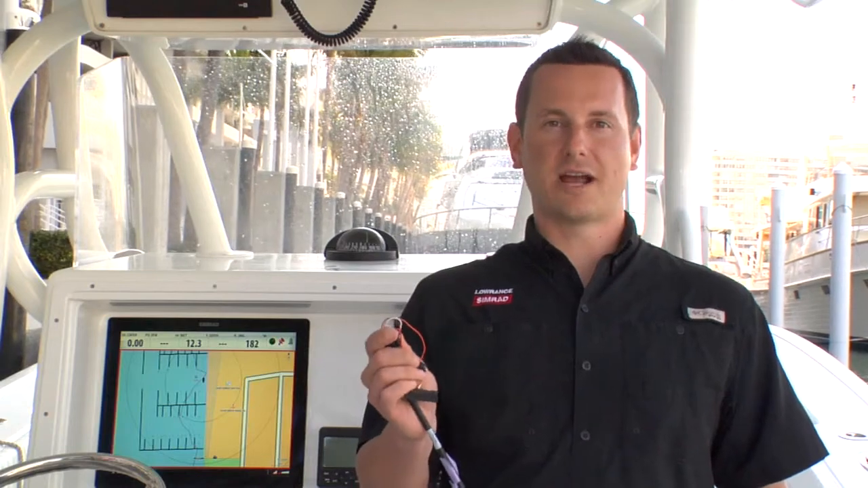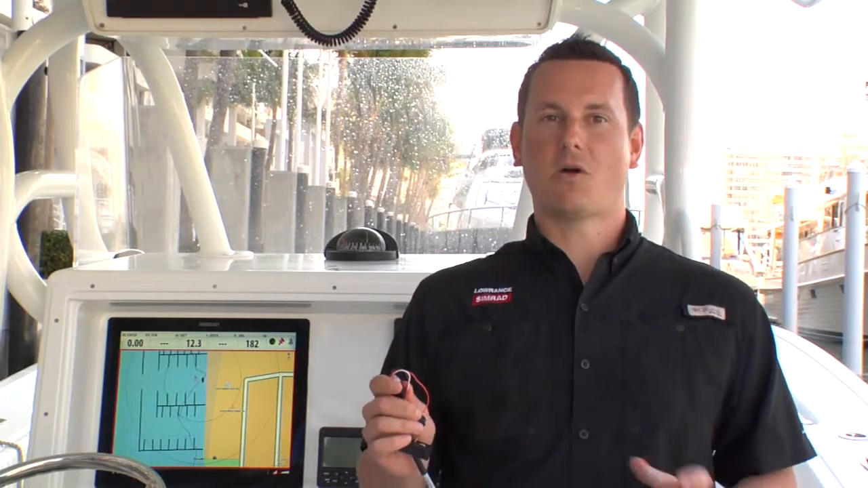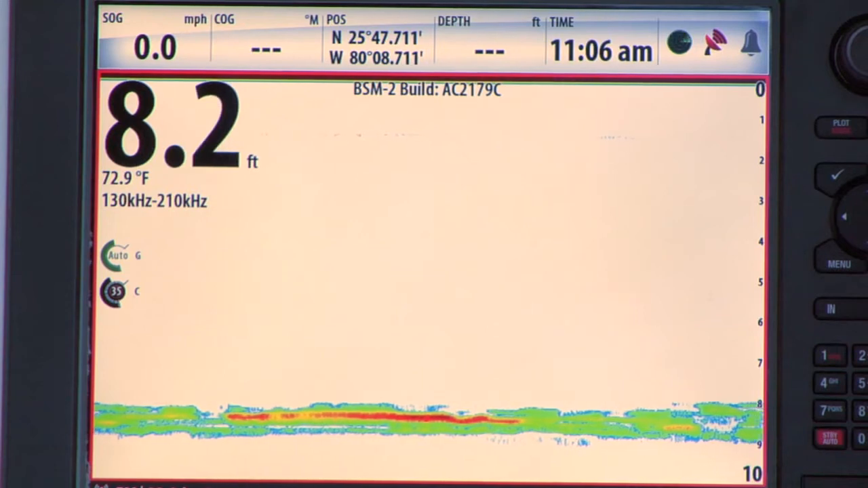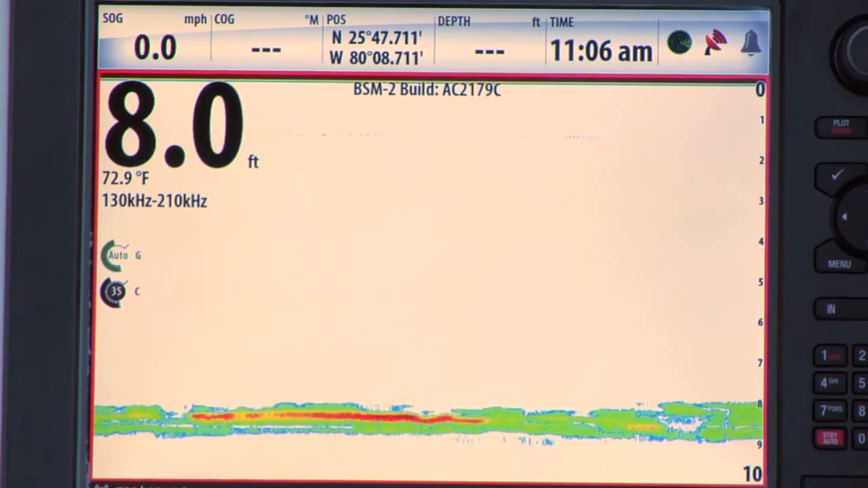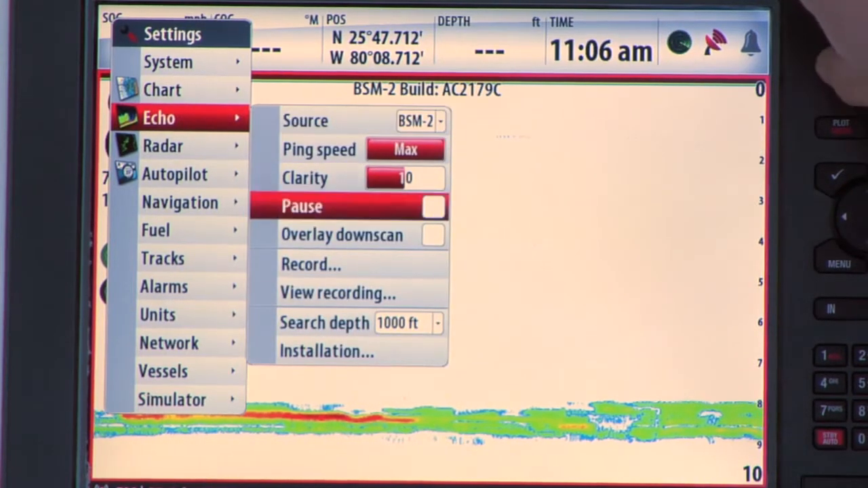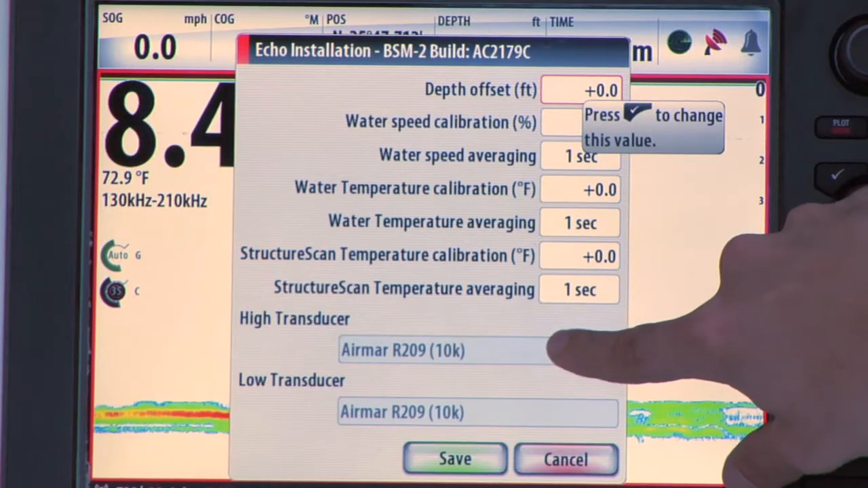The key to getting the best performance is to connect the transducer ID wire. This tells the module what frequencies that transducer was designed for and sets the power to be perfect for it. Once you've connected the transducer ID wire, we'll go into the menus and verify the installation. Go to your Echo menu and go down to Installation. And here you'll see the transducer model name.